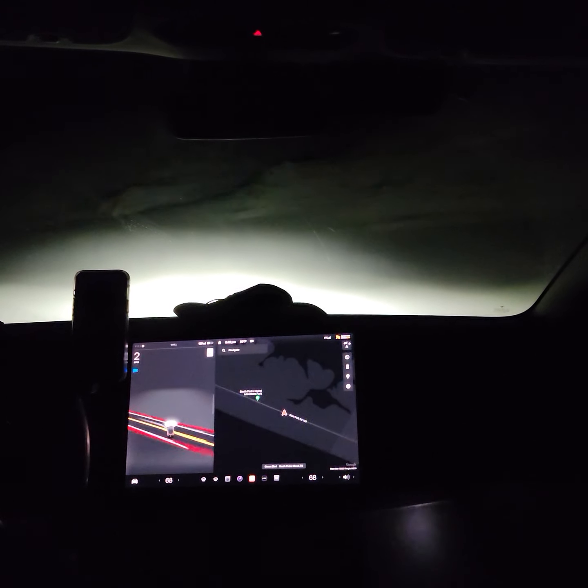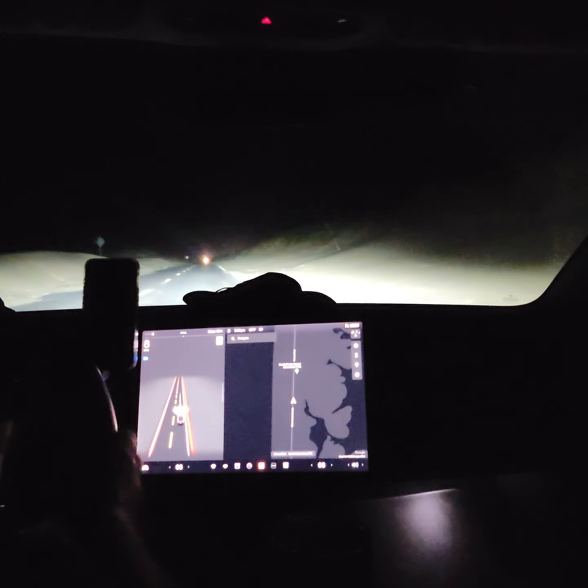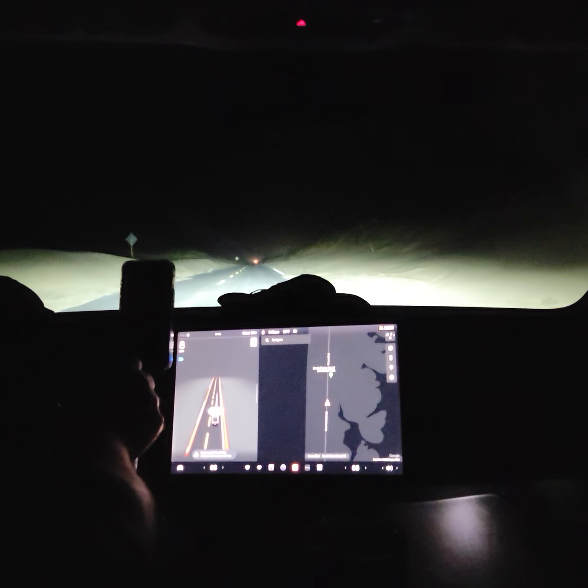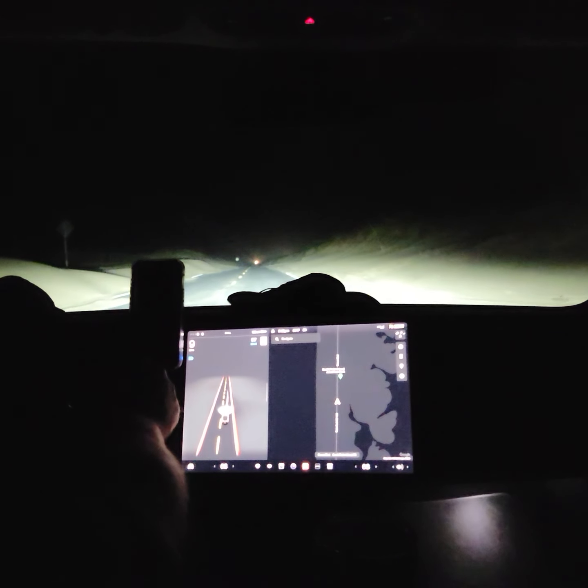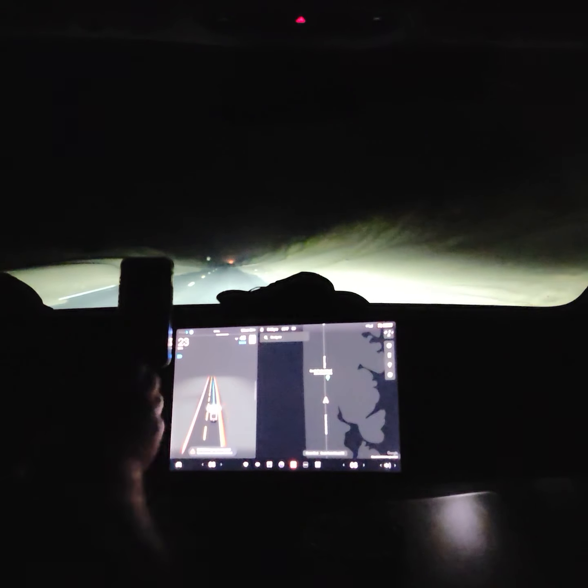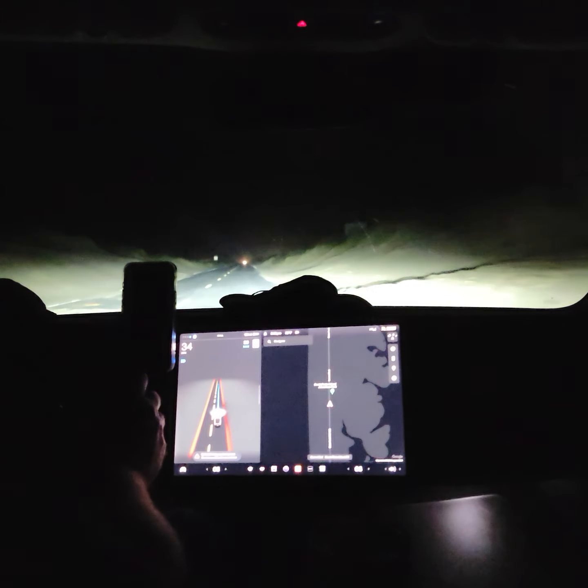So I believe the full self-driving may have these same issues out in the country where there are no street lights or anything at nighttime. Reduce front camera visibility. Okay. We don't have any. We have headlights in front of us and a little bit of taillights behind us.